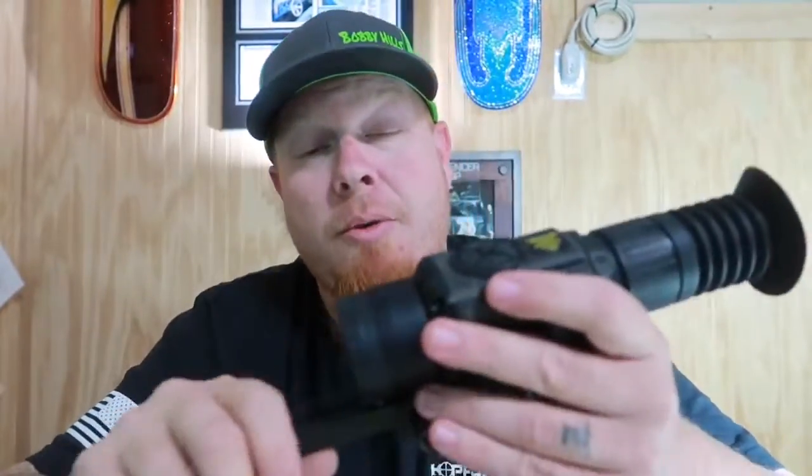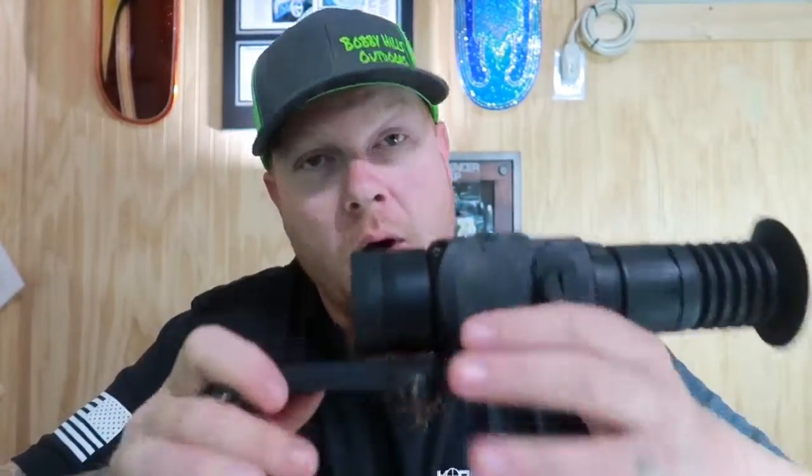I like that. It also has the 3 different zeroing profiles, so you can pull this off of one rifle, stick it on another rifle. Sometimes people like to use a 223, 5.56, whatever, or the 300 Blackout. Switch it up, you know, back and forth. You want to use a 6.8 or the 7.62x39, you know, whatever.